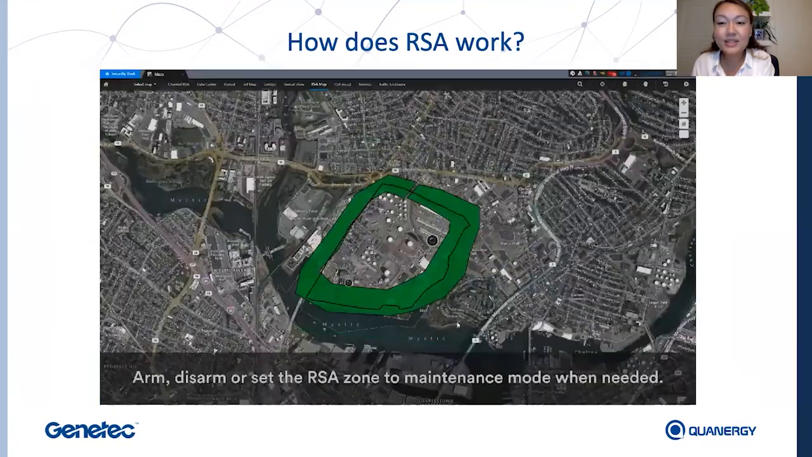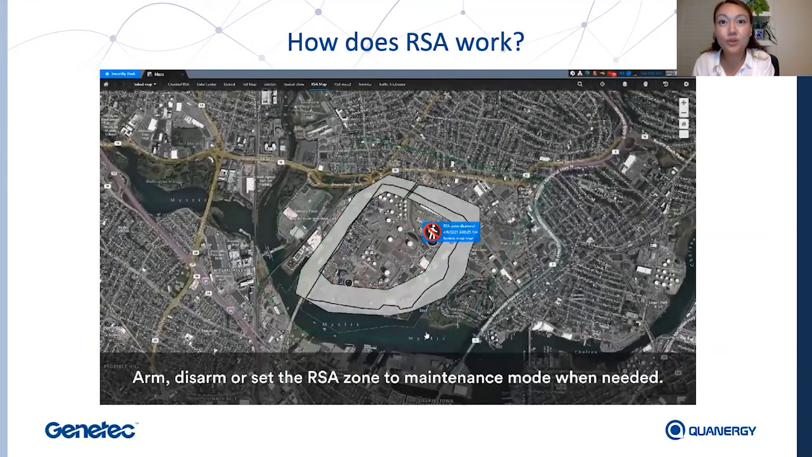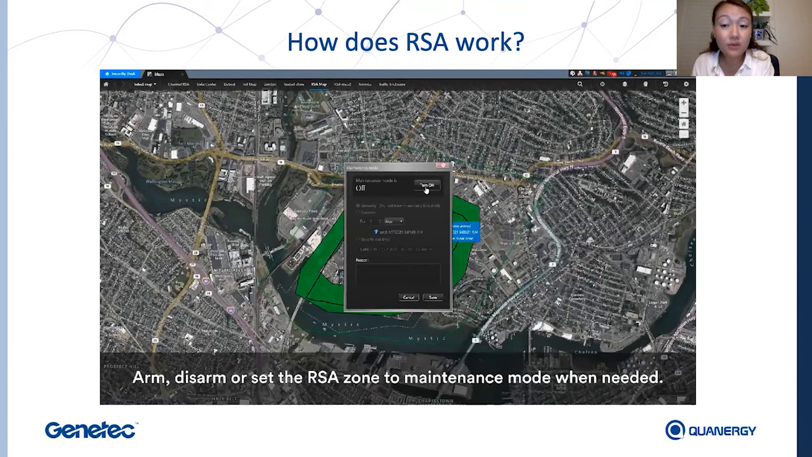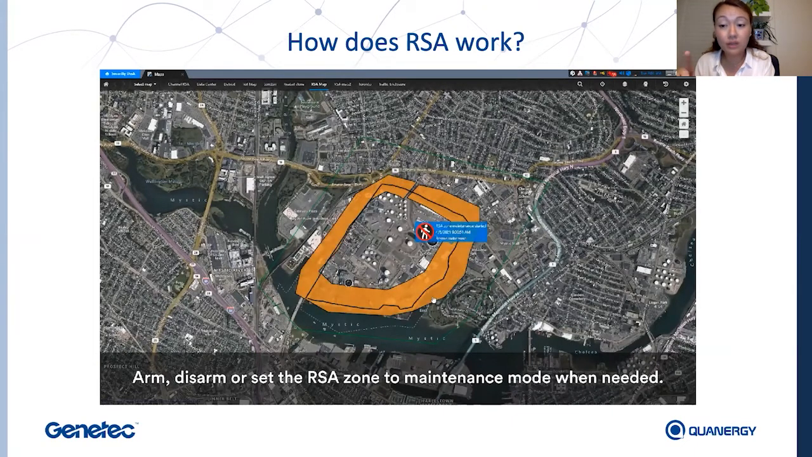All right, as you can see here, RSA will enable you to arm, disarm, or set zones to maintenance mode according to your needs. So for example, if you have construction going on in an area and you don't want to trigger an alarm, but you still want to keep tab of what's going on in your area, the maintenance mode shown in yellow right here will allow you to do just that.